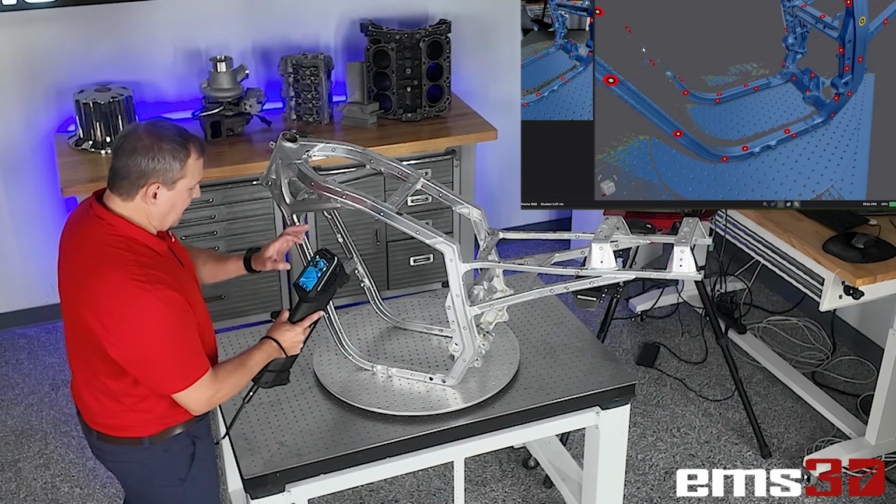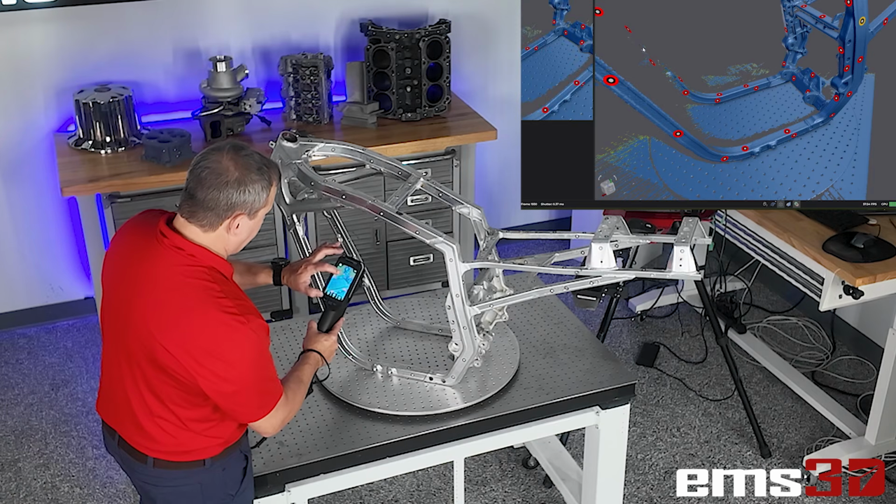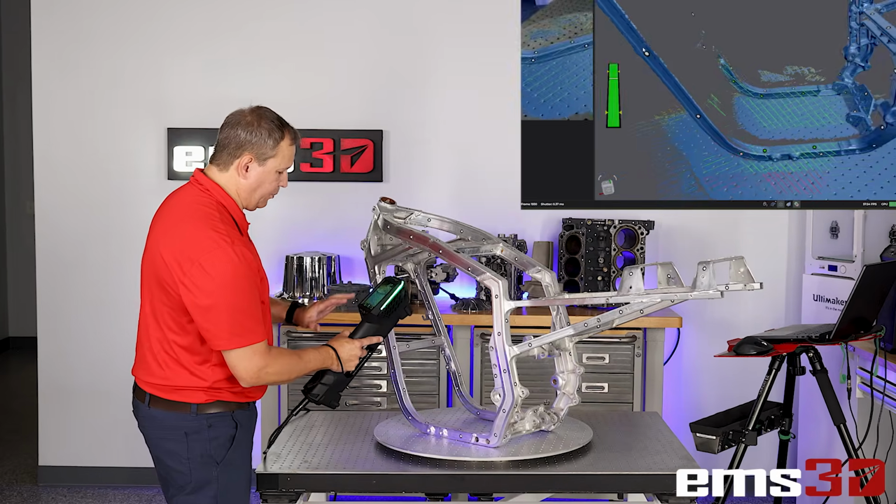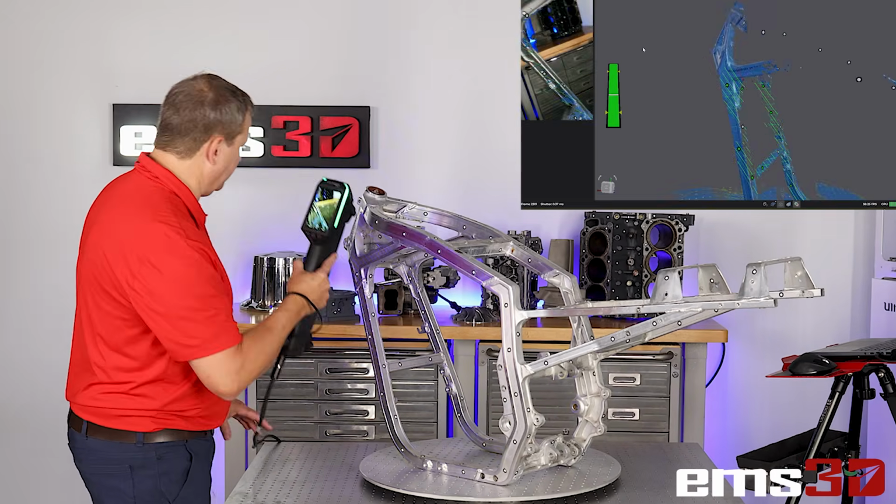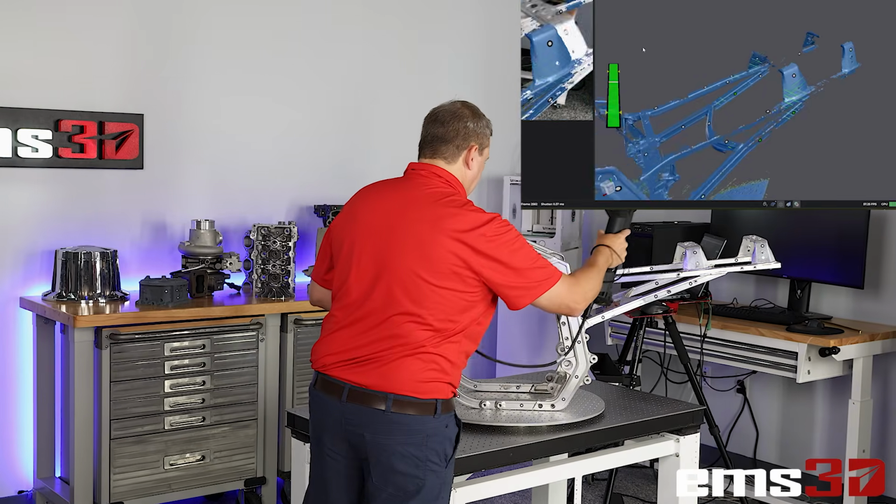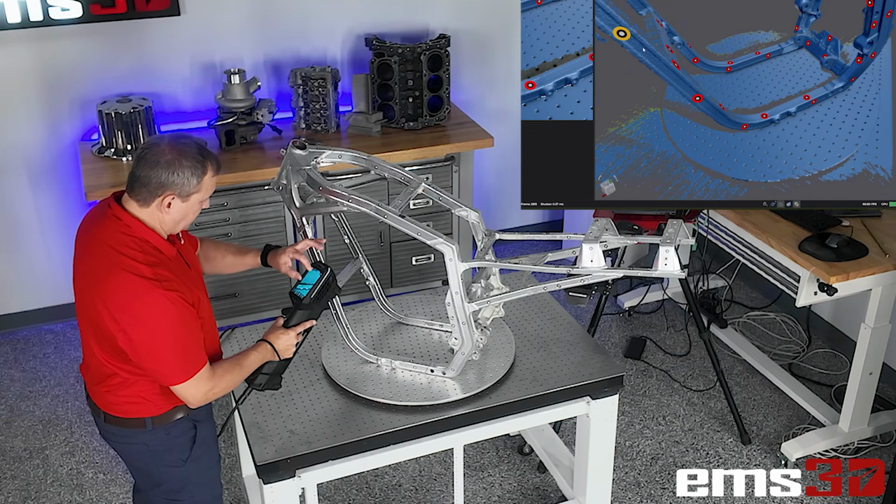So at any point I can stop, I can zoom in and zoom out and look around, reset, and go back to scanning. So it's really nice. Pretty much all the commands on the computer, on the software, I can access here to be able to scan. So let's just get a little bit more. I'm not going to bother scanning the whole thing. Okay, but you get the idea. Let's zoom out a little bit. Okay, so let's stop for a minute.